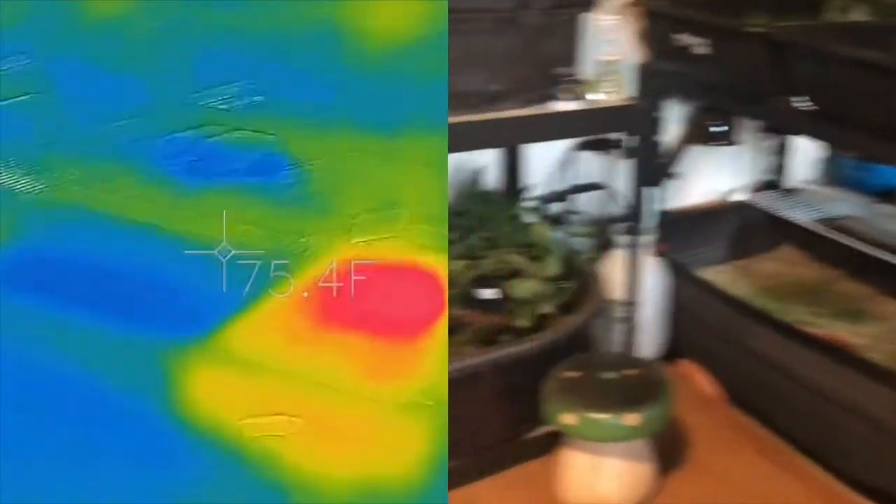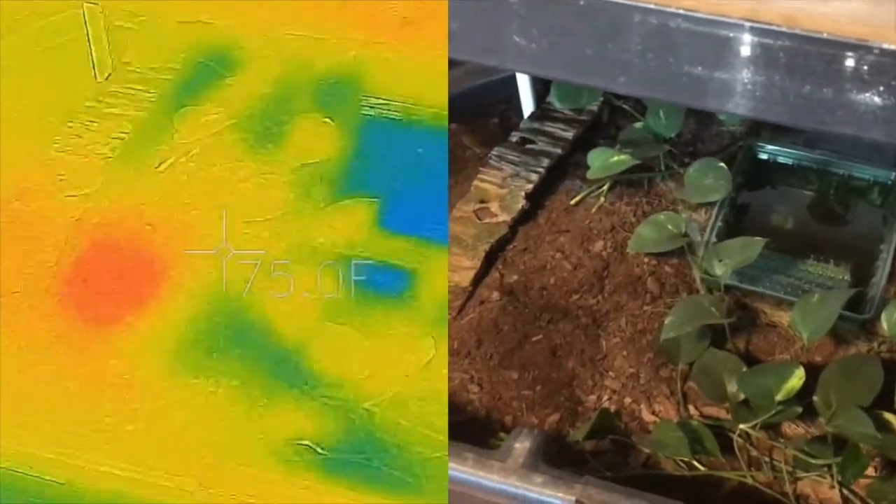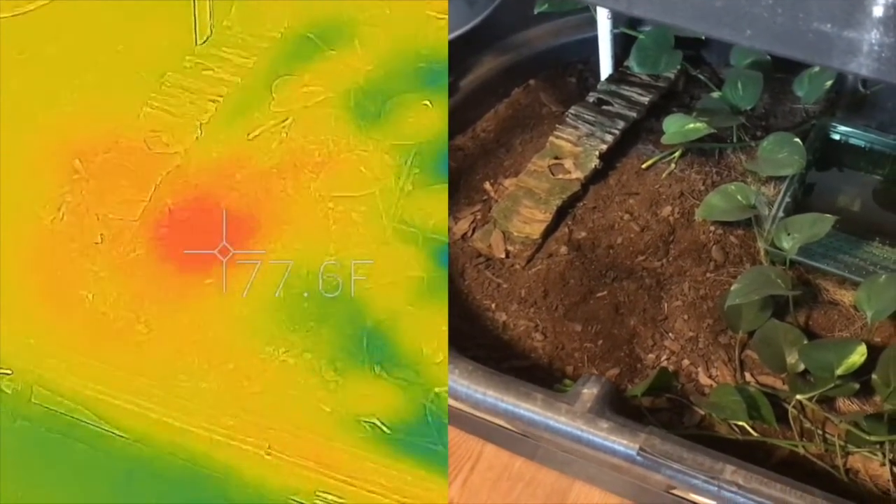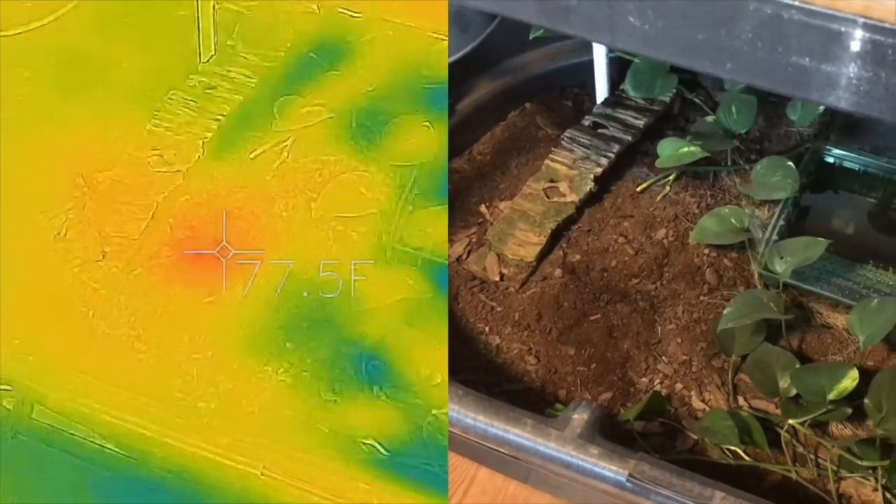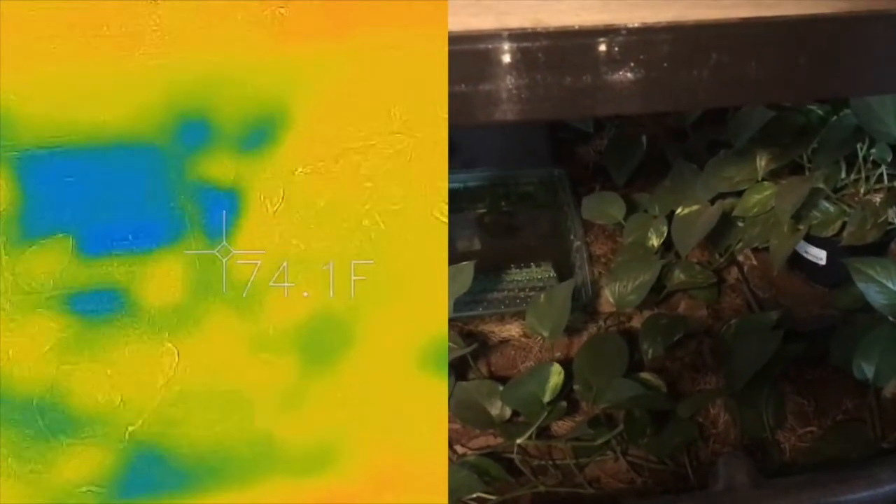We'll move over and we'll have a look at the box turtle's enclosure. Typically, the male box turtle likes to be dug in right here, where you can see, even after an entire night with the lights off, this substrate has retained enough warmth to be 77 degrees. Now, just like everybody else, they do have a heated box, but they prefer to burrow and dig.